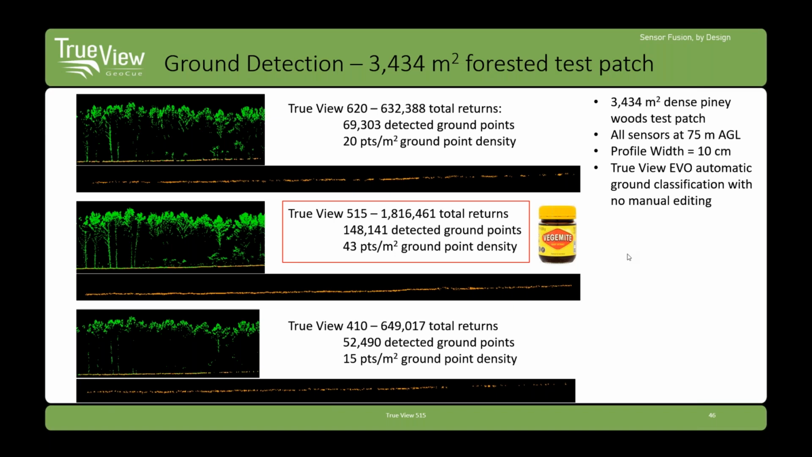So again, in the top view, you see the RIEGL with 20 points. Well, what I did is I took these 75 meter flights and I classified a patch of ground in the middle of these piney woods.